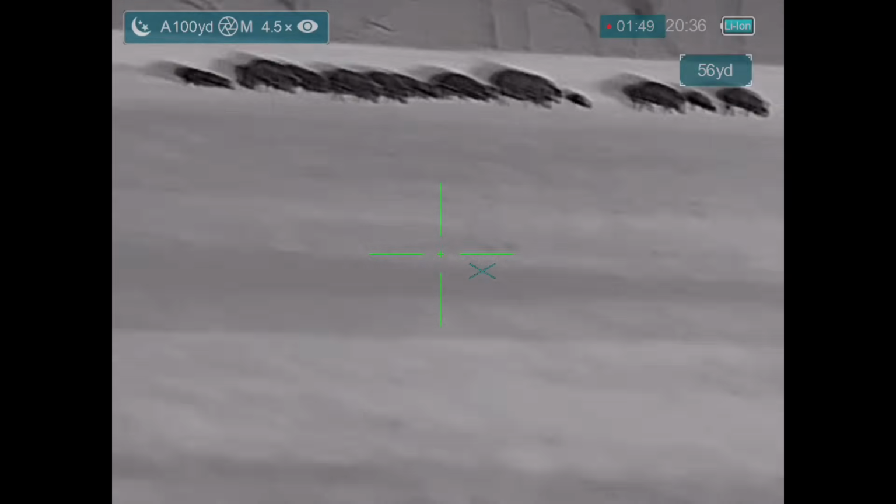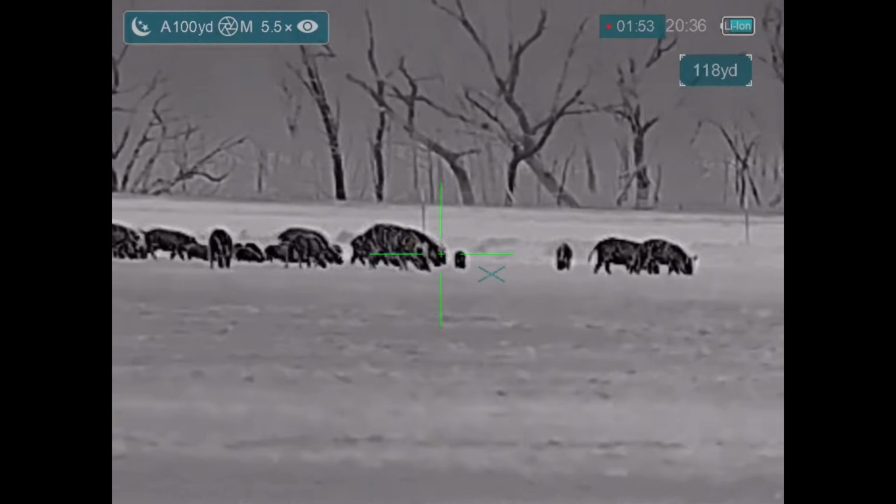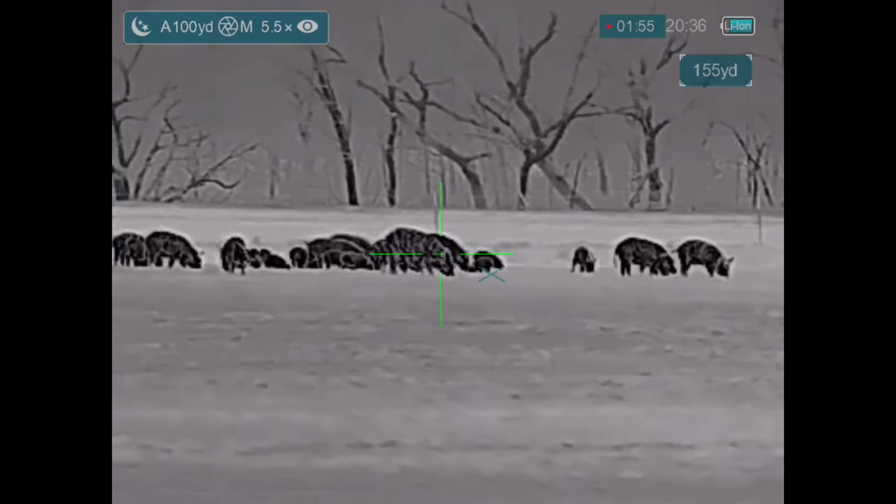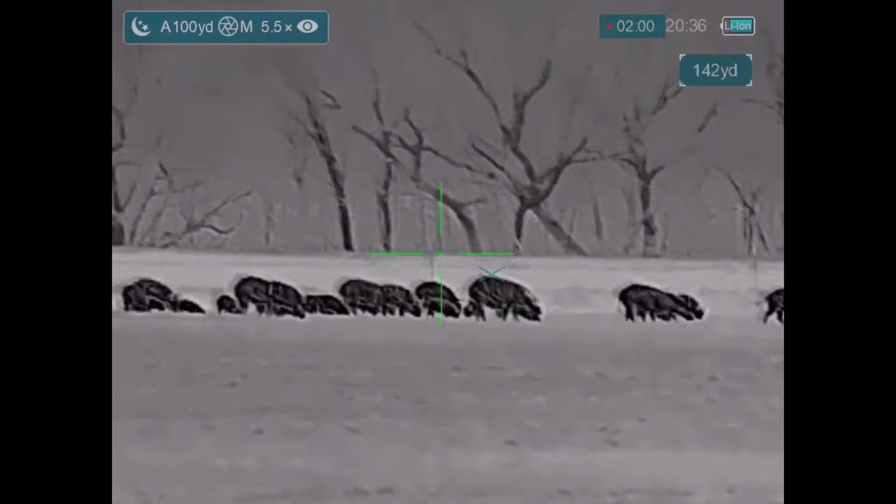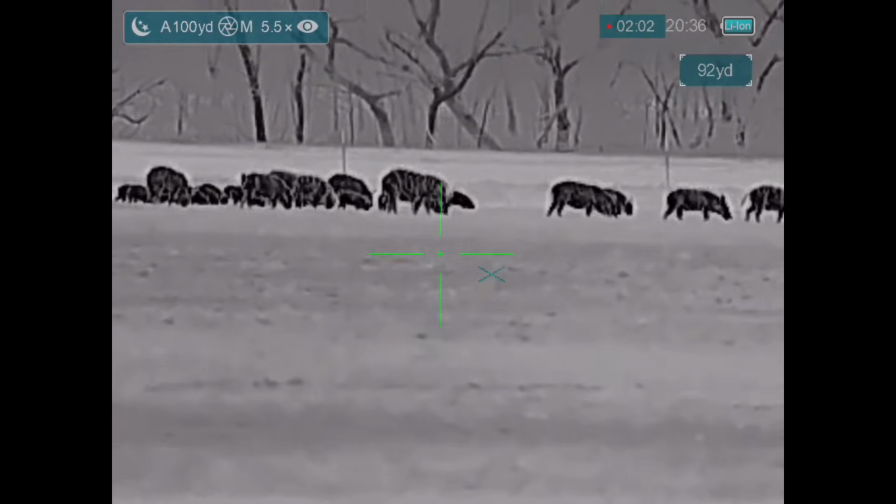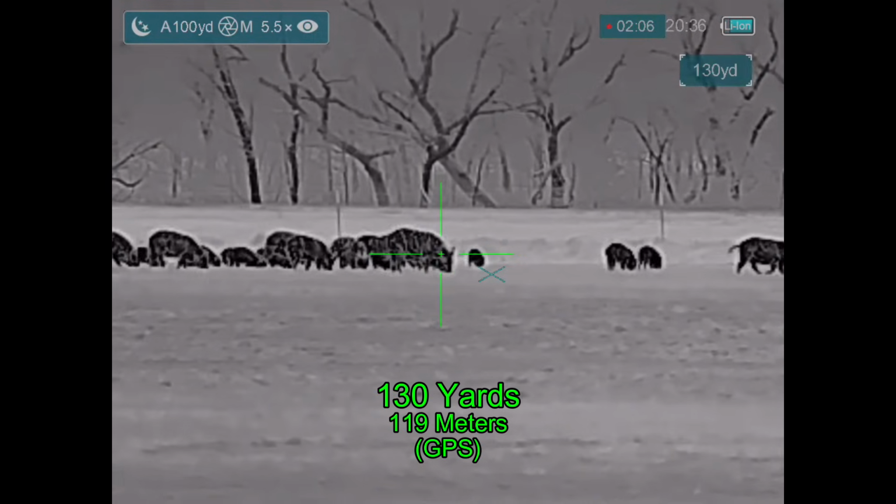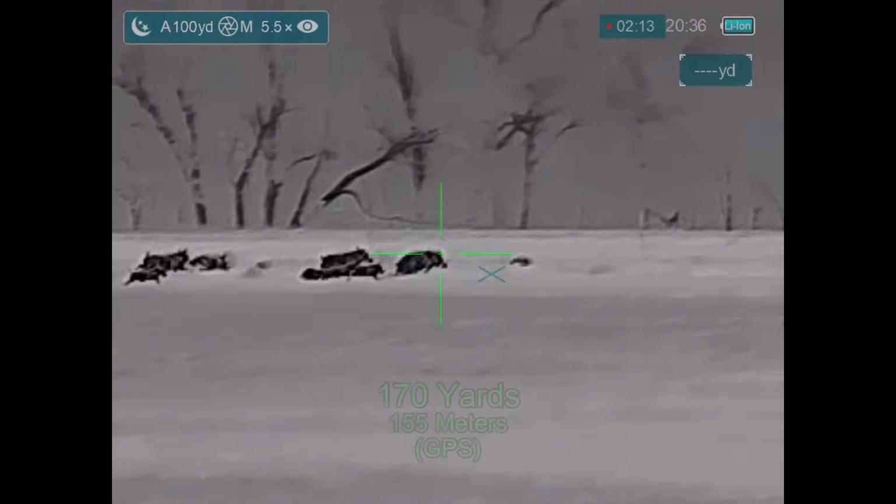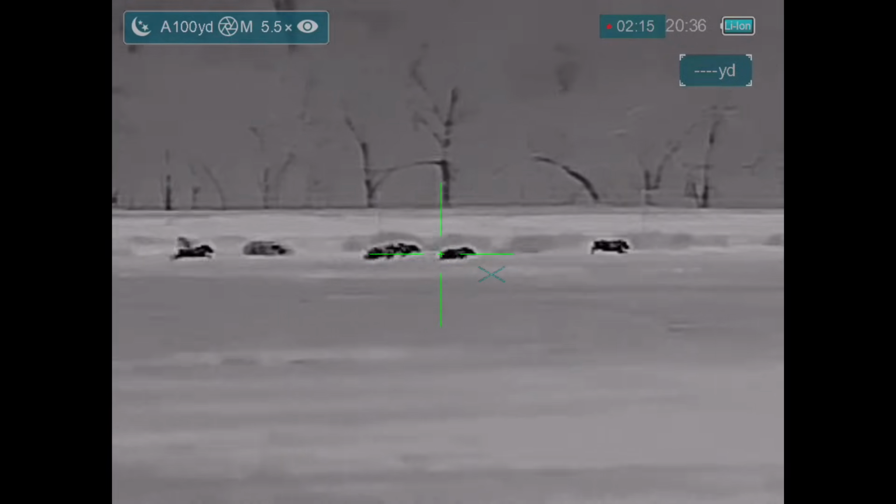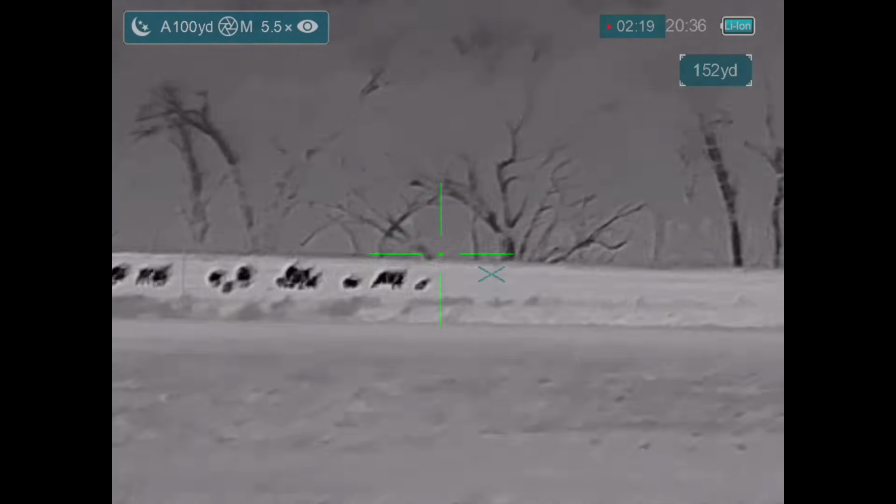And I'm now at my shooting distance. The hogs aren't moving too fast. I have nothing pressing. I'm just going to take my time, get comfortable on the sticks, get zoomed in. Alright, here we go. So I hit the opener twice and then I hit 2 runners. I missed with 1 shot.